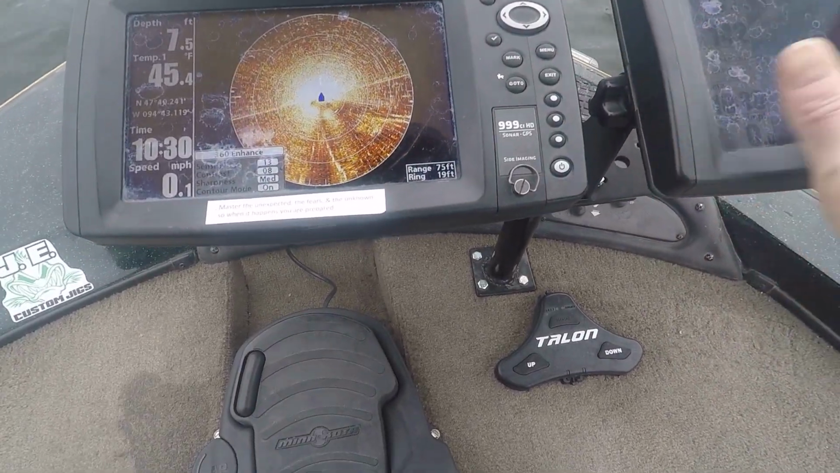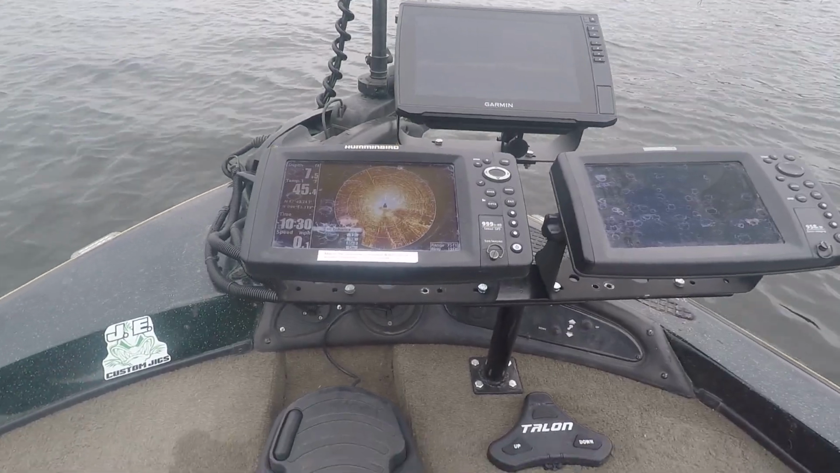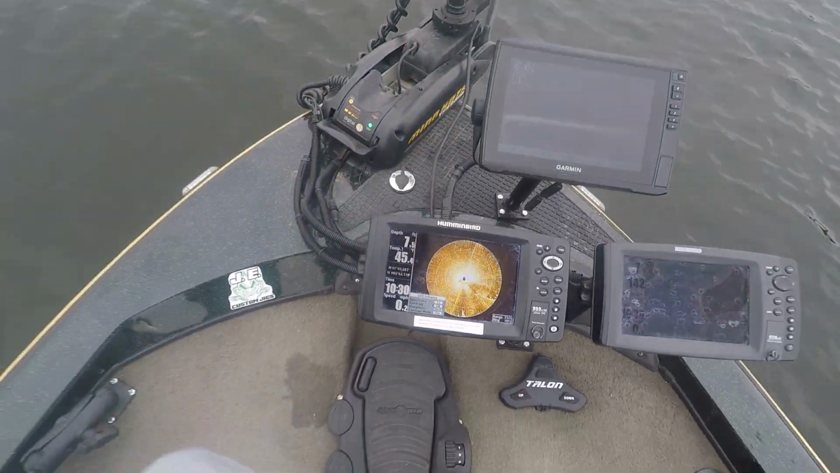So let's get up shallower here. Let's start messing around. Let's see if we can't find some of these crappies. Let's get up shallow. Let's give it a shot here.